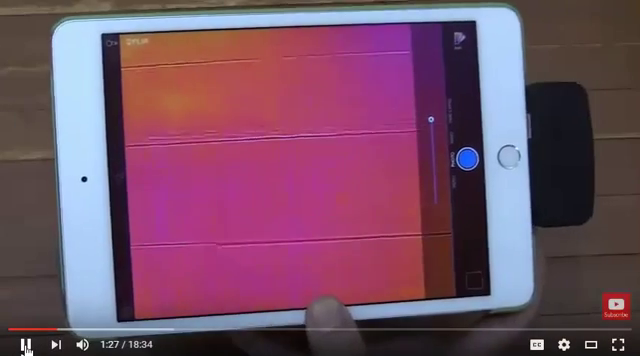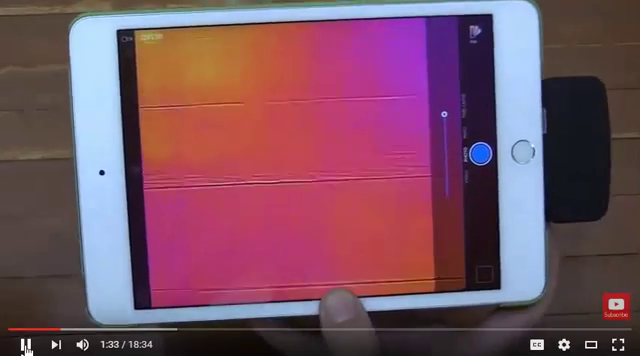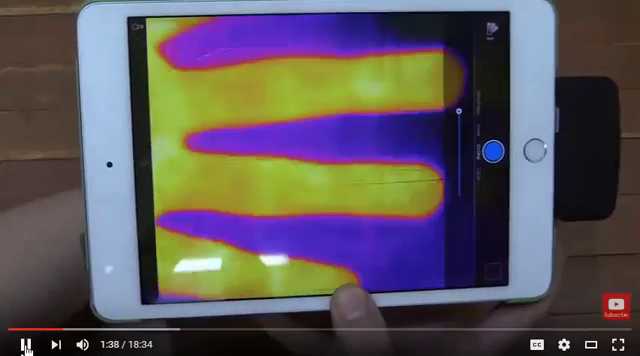So what is this actually showing? You can see that it is some kind of camera, but it doesn't look like a normal camera. Well, this is showing heat. For instance, if I put my hand under here, you'll see that it's glowing red because my hand is much hotter in comparison to the table below.